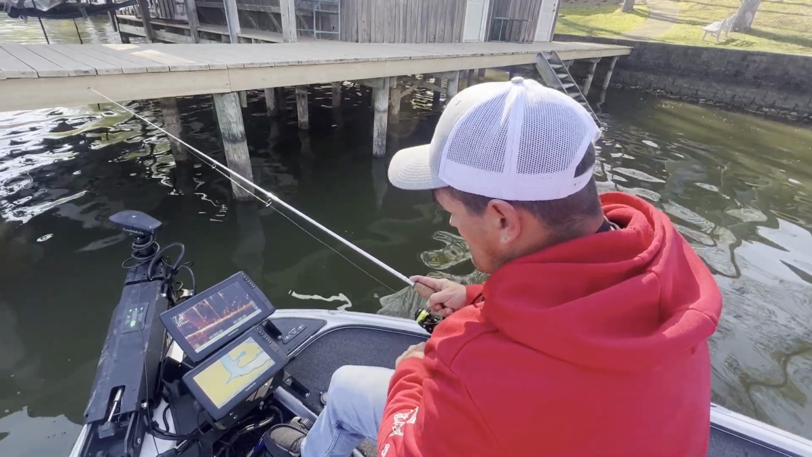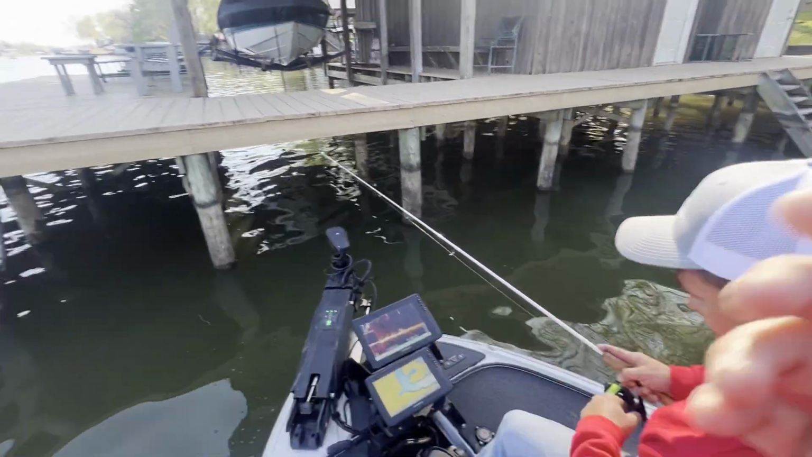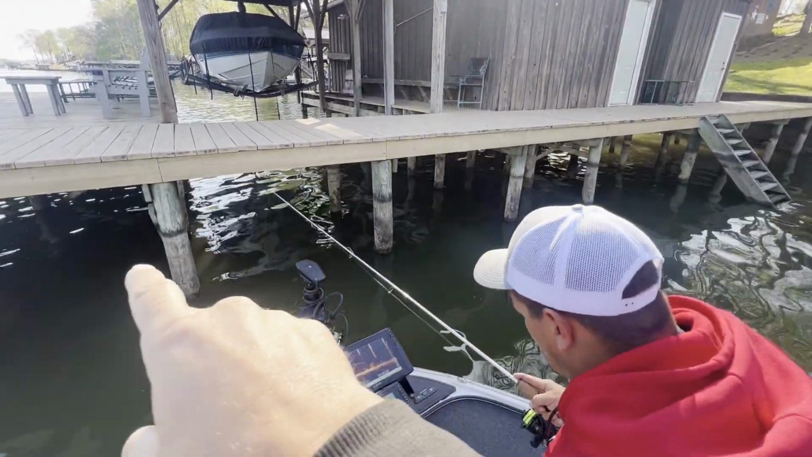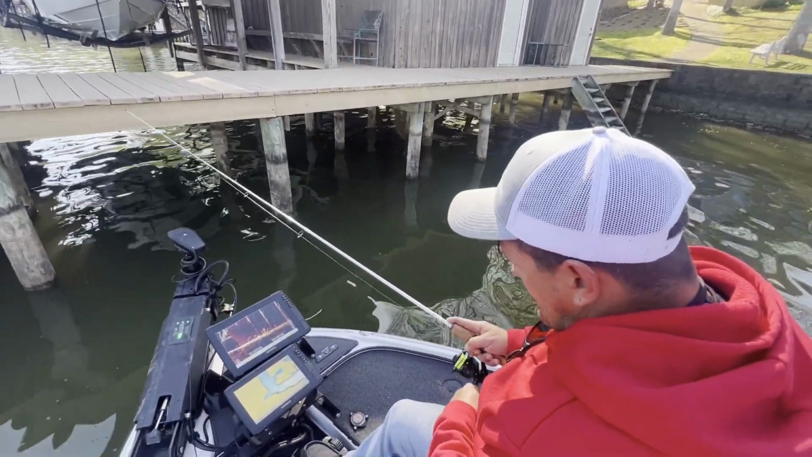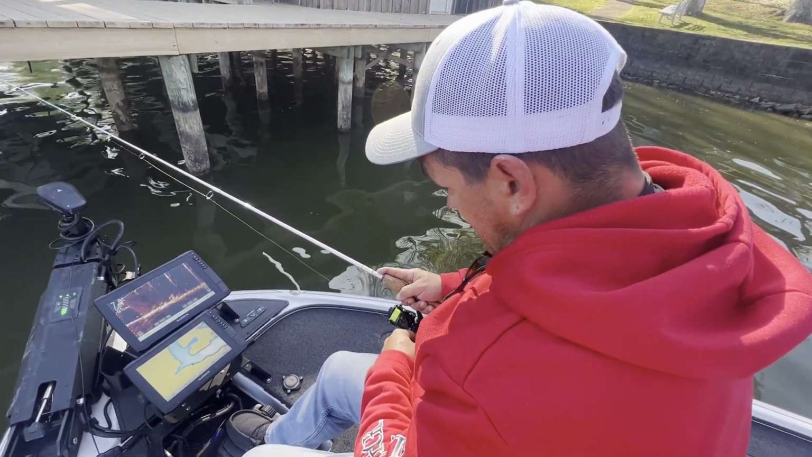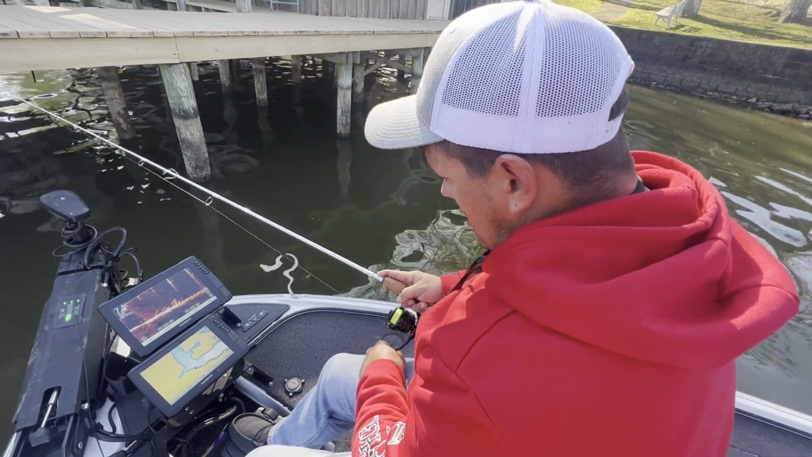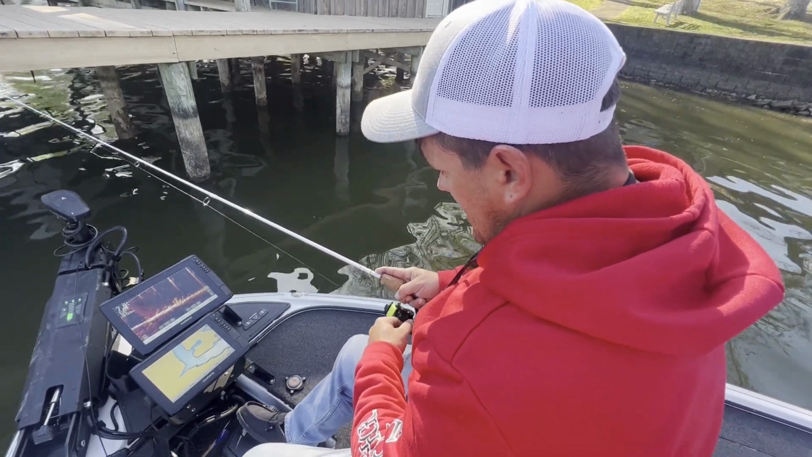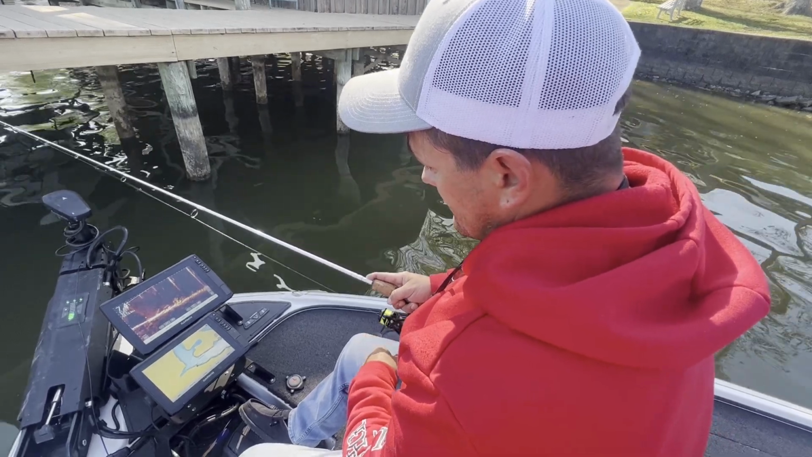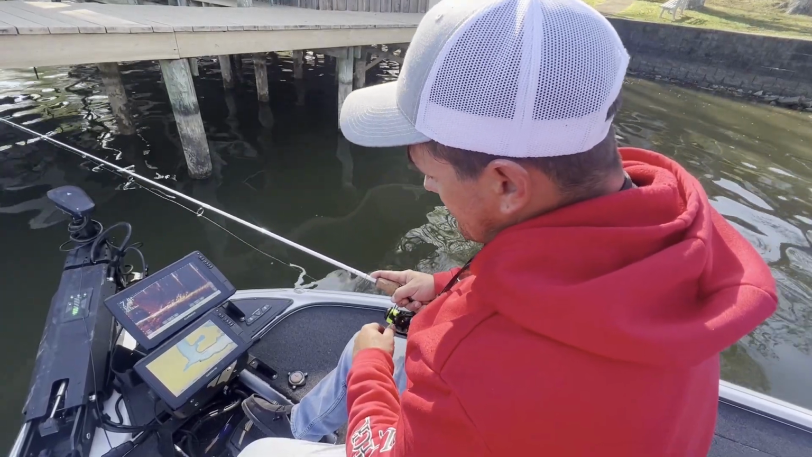So do you think it's because it's deeper out here on the outside edge and shallower underneath there, so they can move wherever they want to up in here? Is that why they're in here? I would think so. Most of the docks that we shoot are going to be in deep water or have deep water access. Those usually appear to be a lot better docks than most.